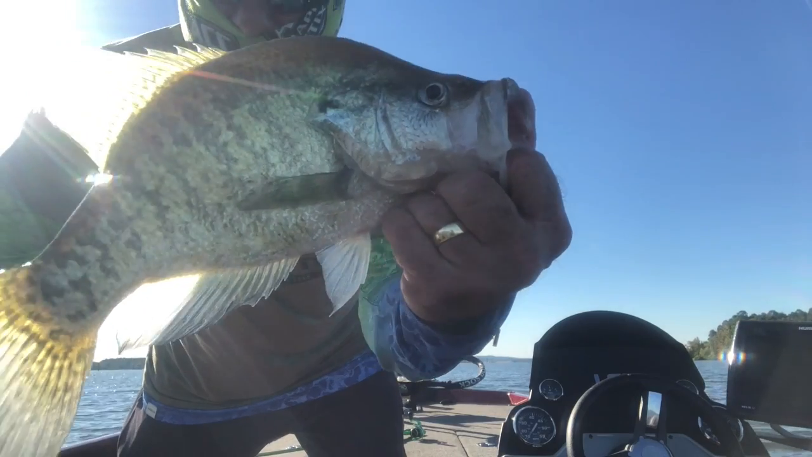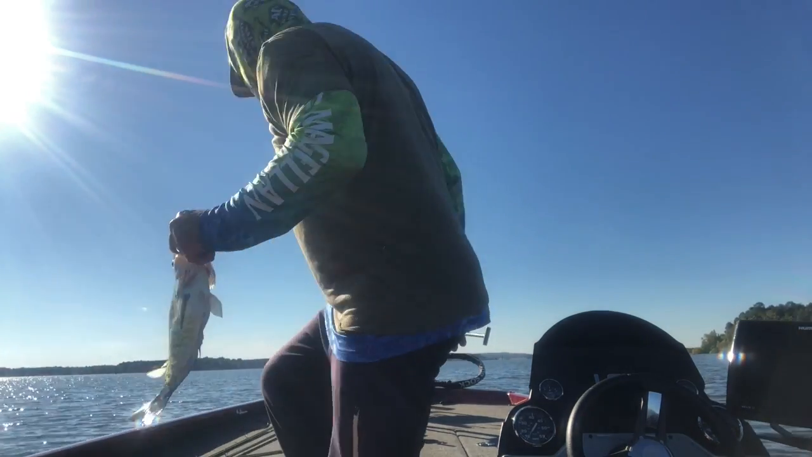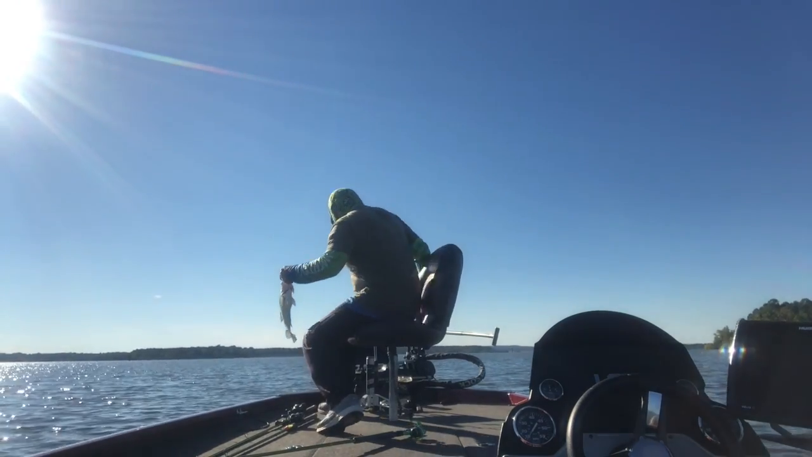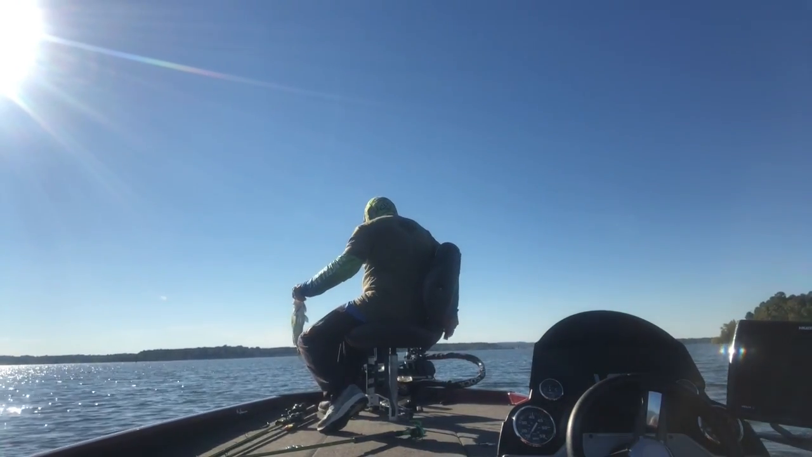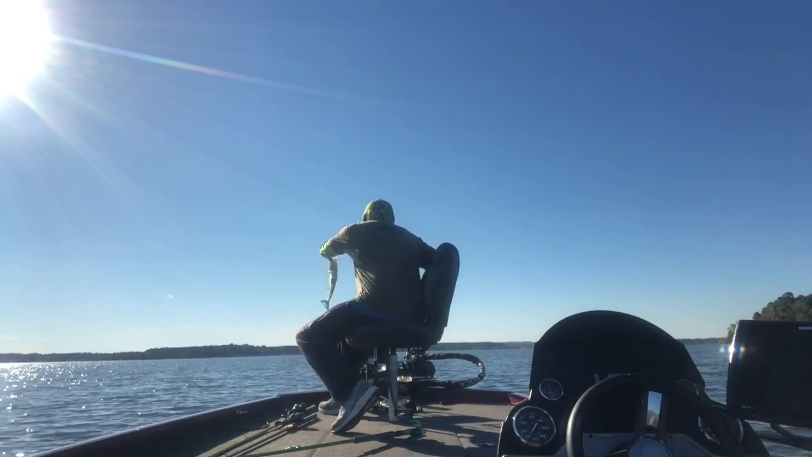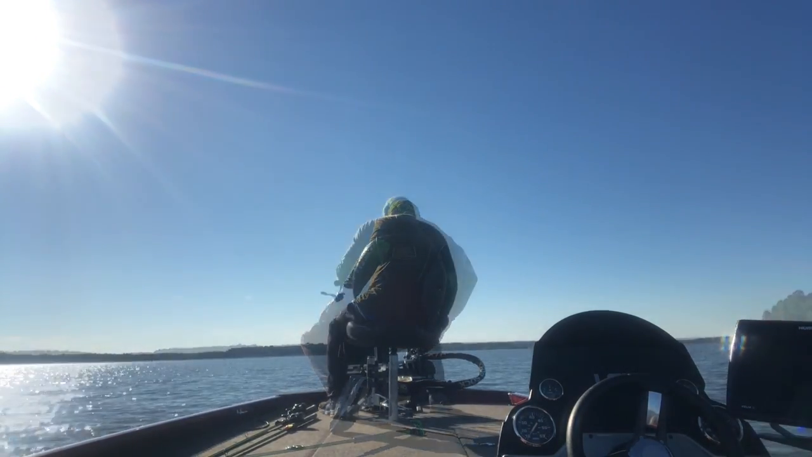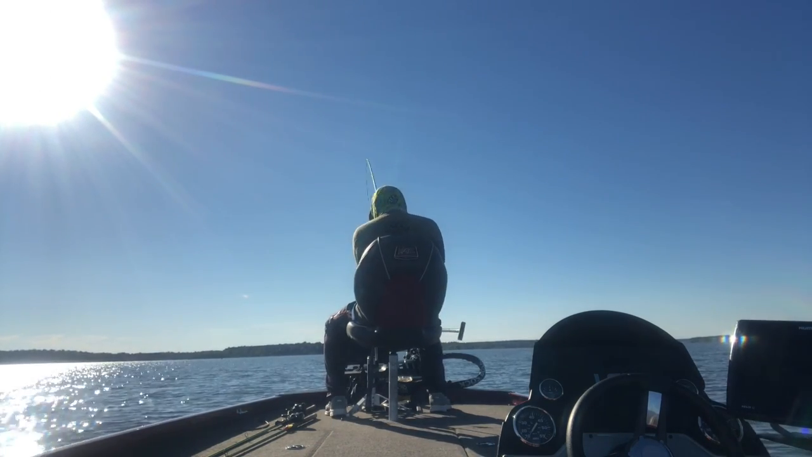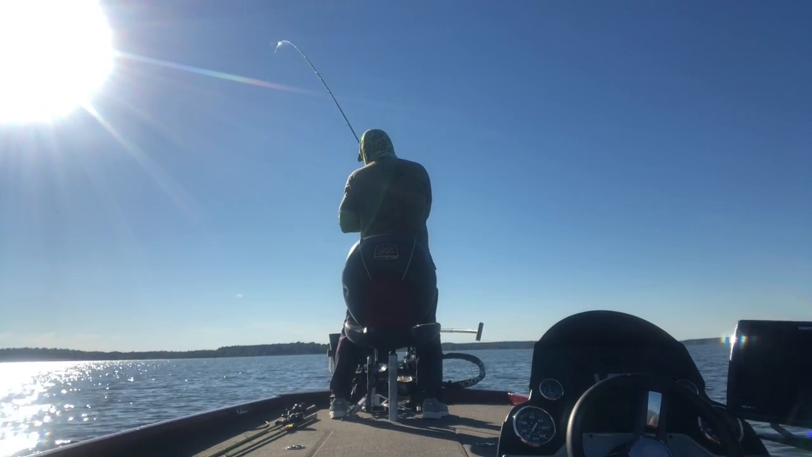Nice little fish. We're gonna put him back. I'm gonna throw him in, see if he goes down there. Hey, go down there and tell your buddies what a nice guy I am. He didn't want it. I'm gonna drop down to that one. He wanted it. Golly, he's even bigger, I think.